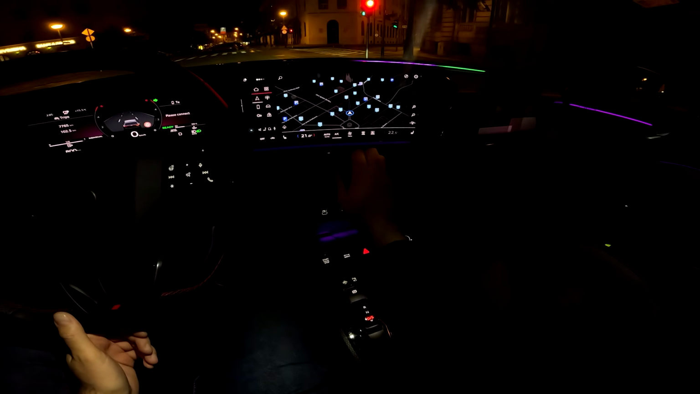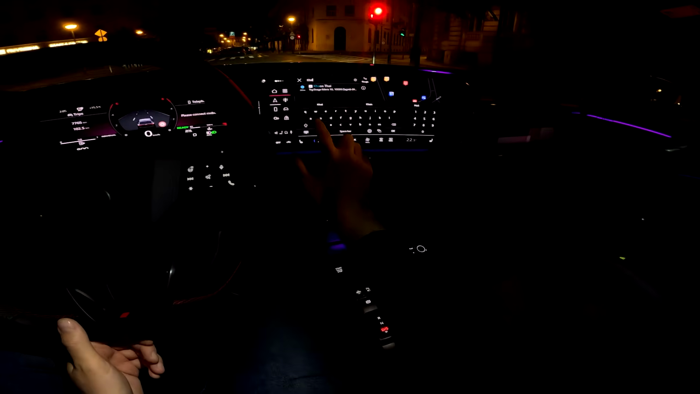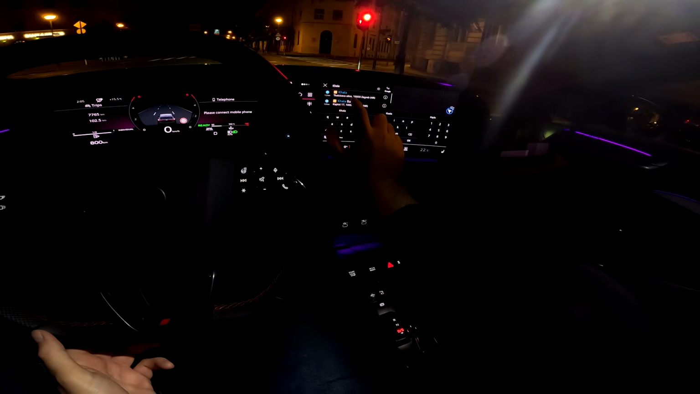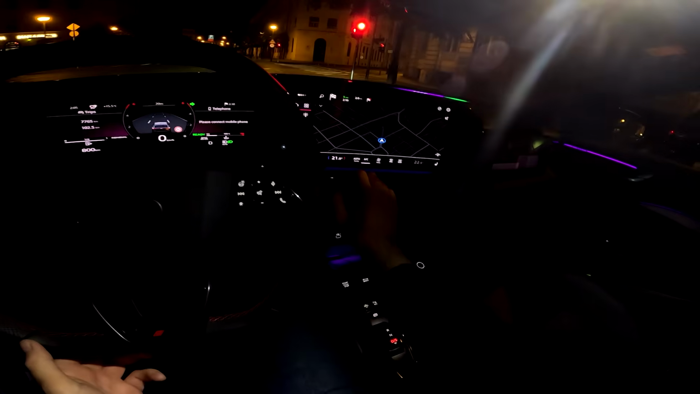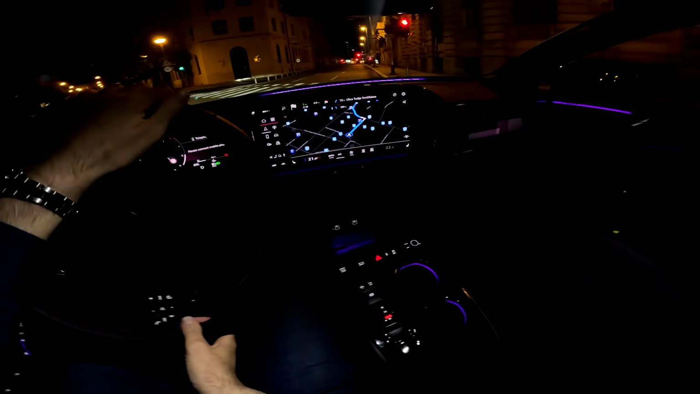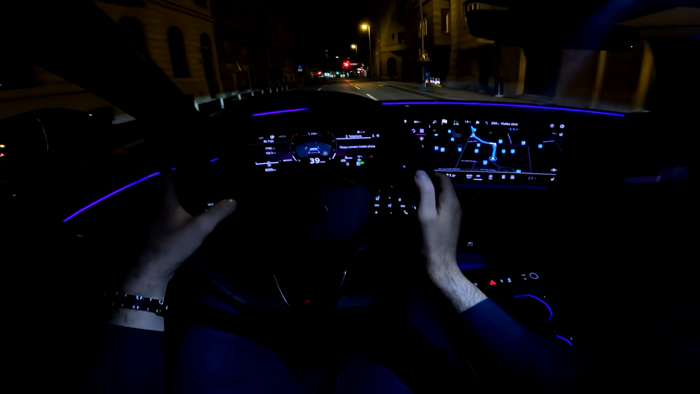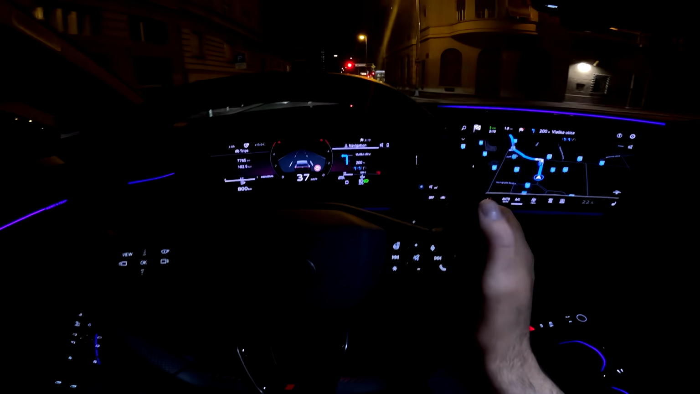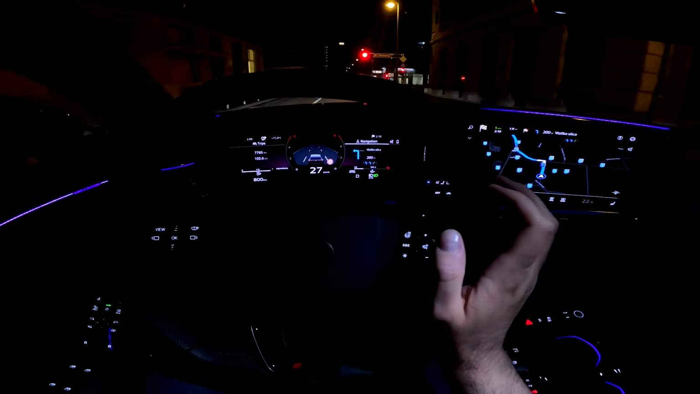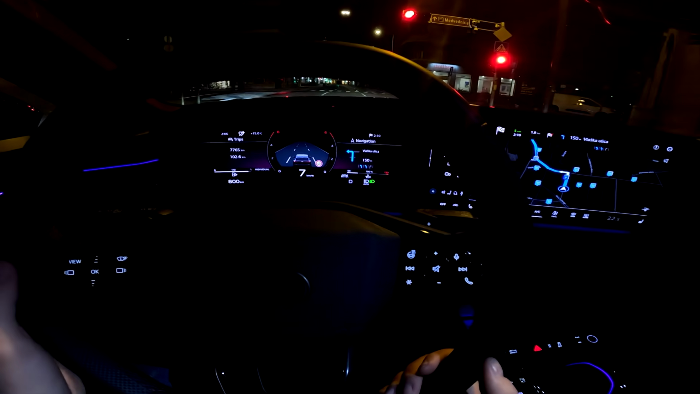And let's check out the map view, and I will turn on the navigation now. Here on our right, you see you also have the instructions telling you where to go and when is your next turn.